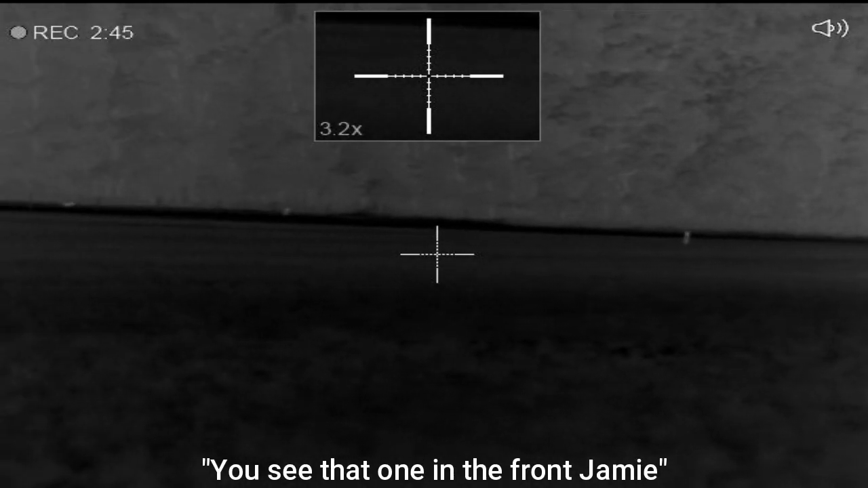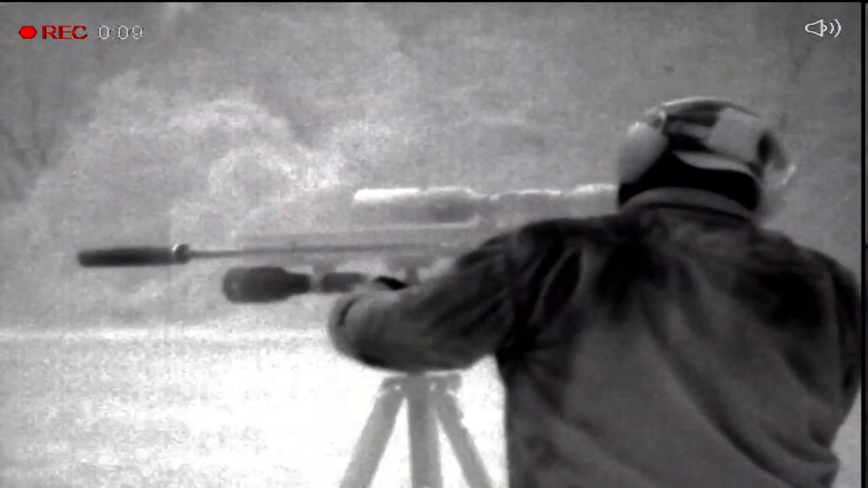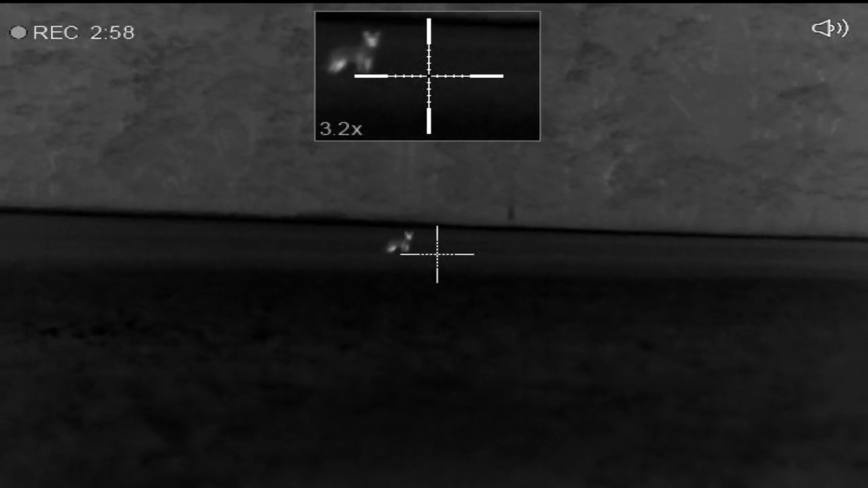See the one in the front, Jamie? When I tell you to, you shoot. You ready? Now.